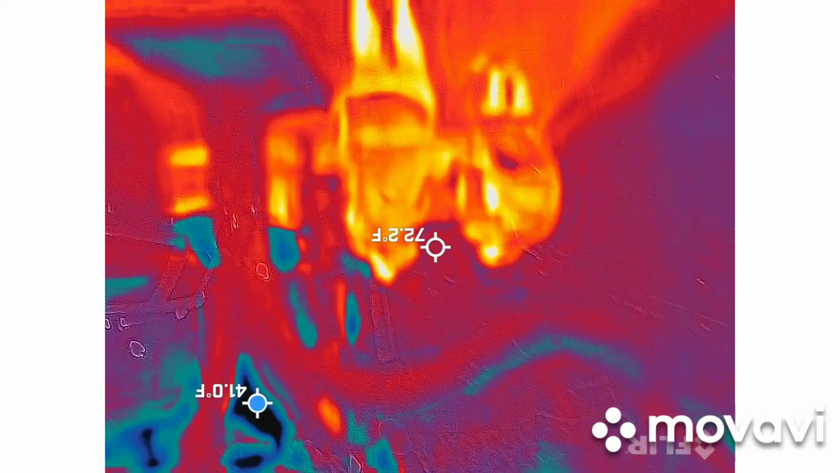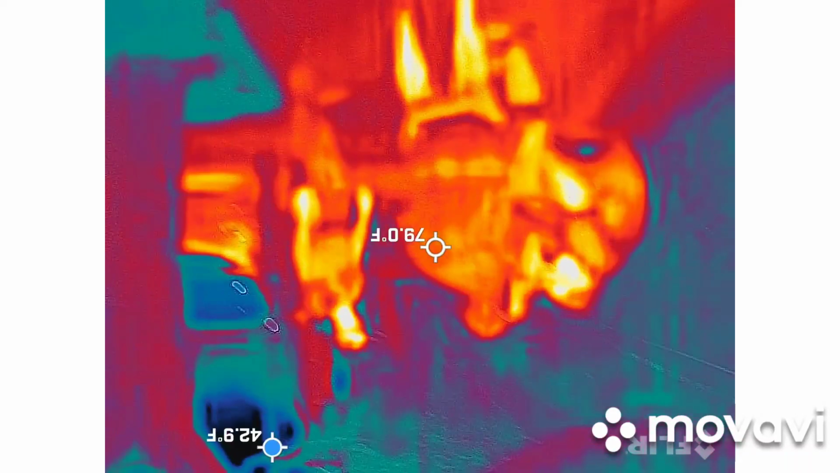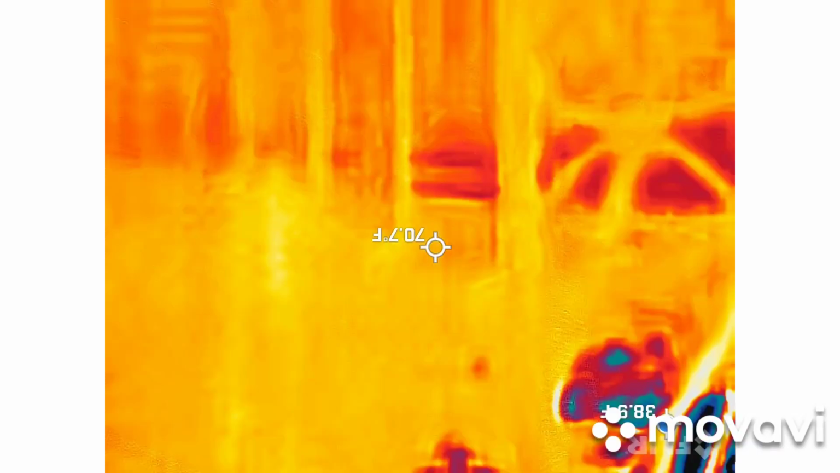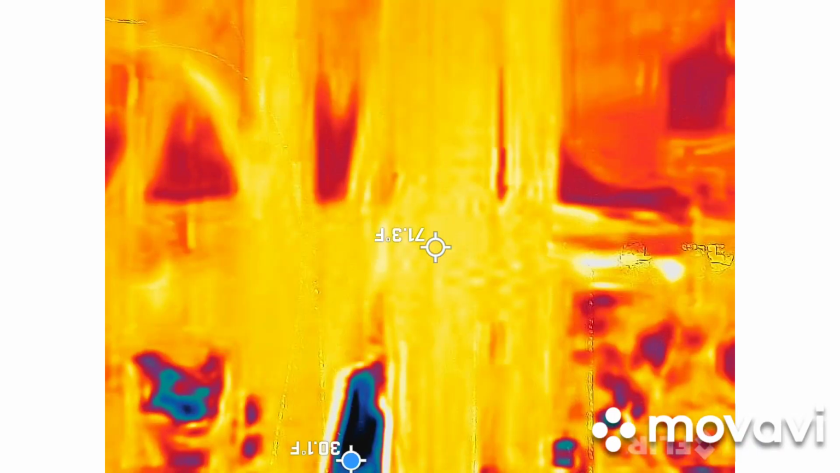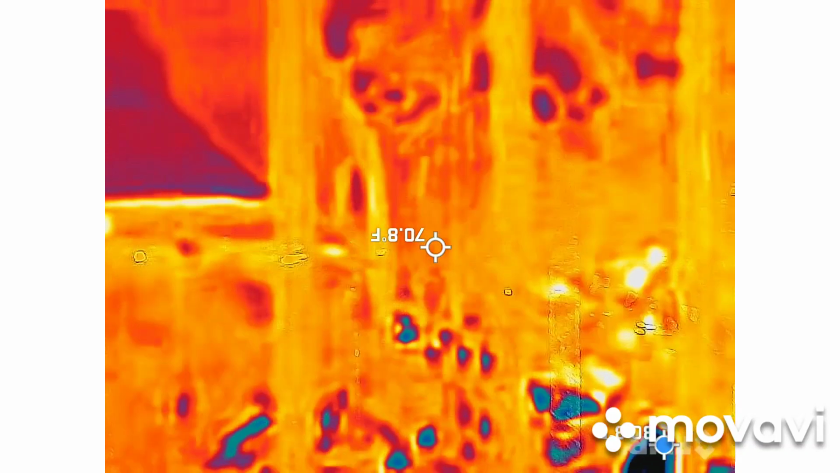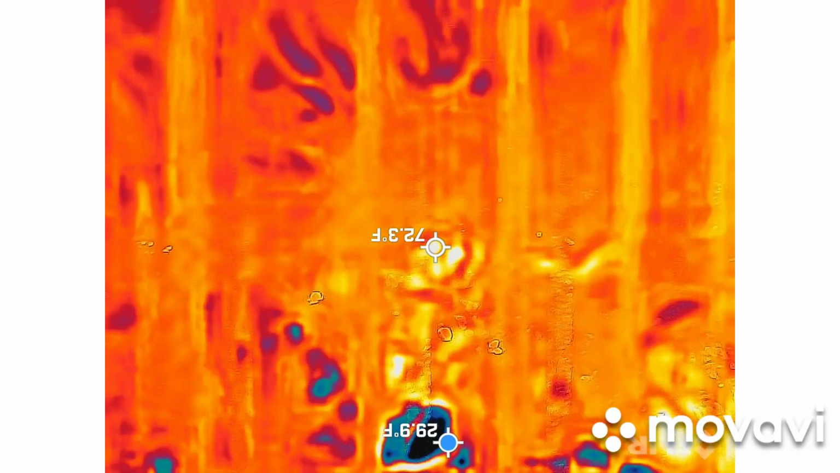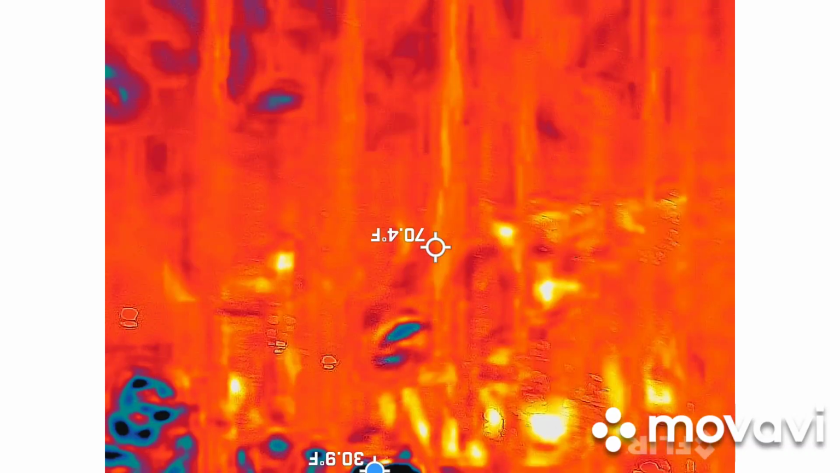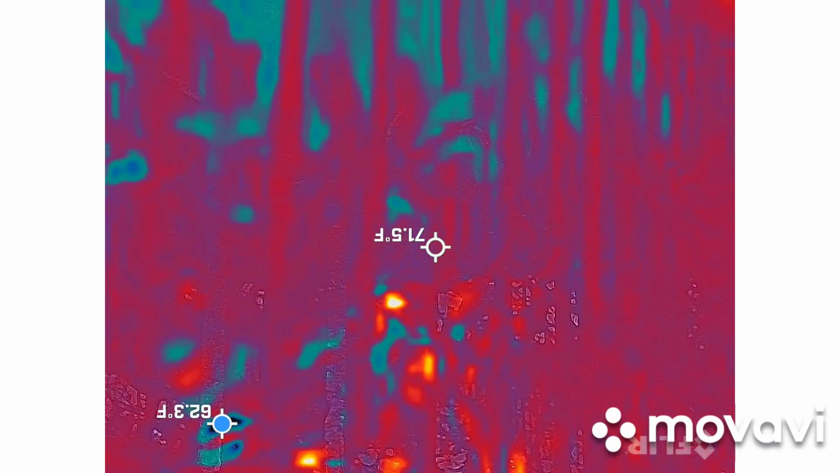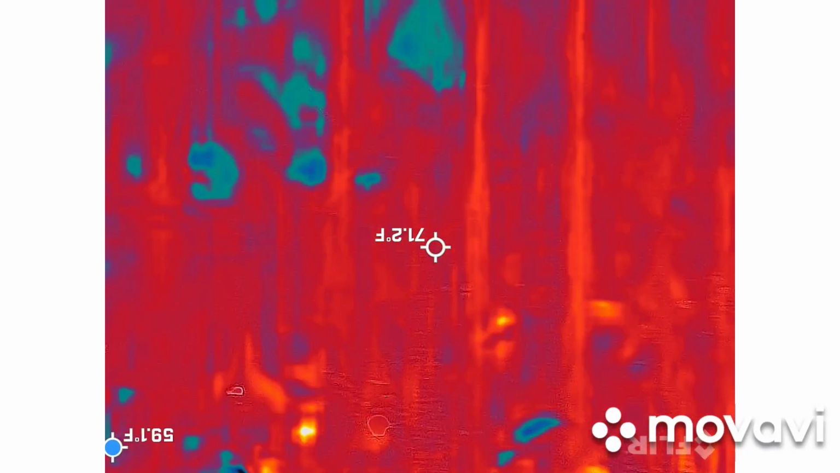How you guys doing? I don't know. I'm going to take a picture. Ribbon is interesting because I want to say that showed up in the same location last week. Really? It is.